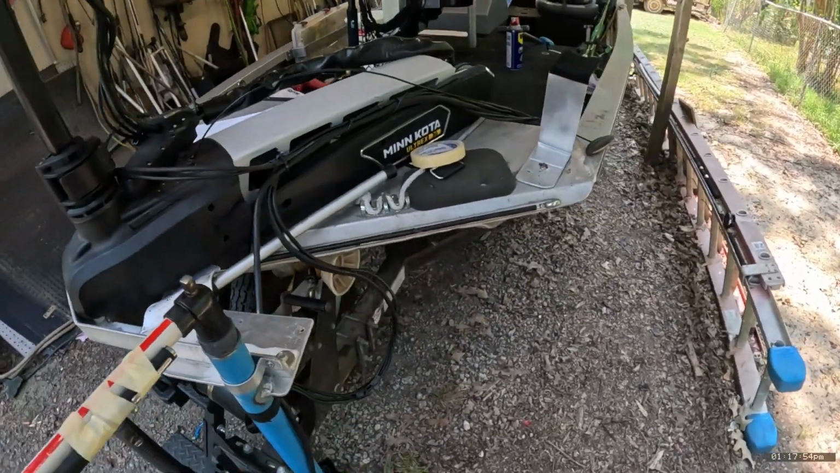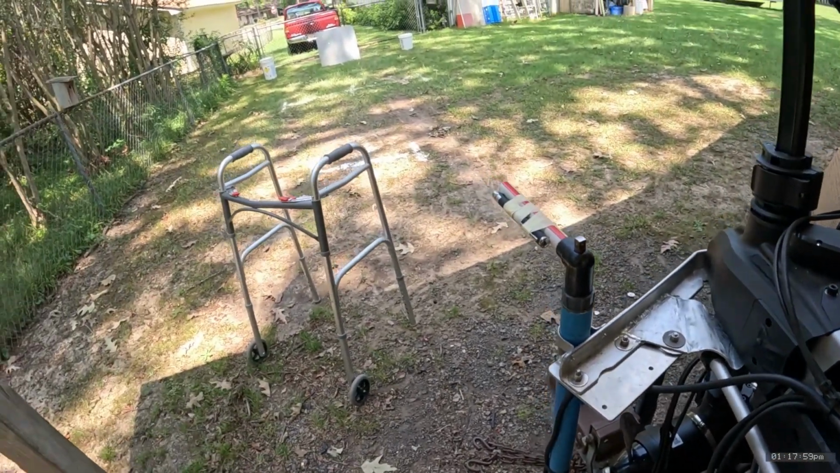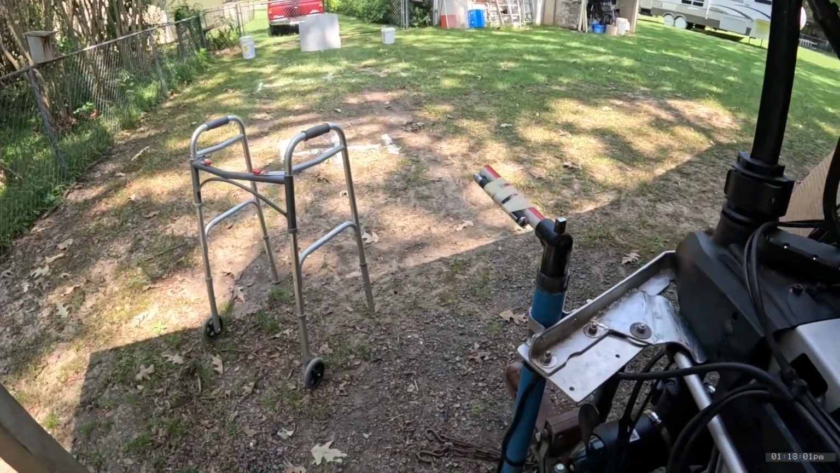You start making better casts and be more accurate with your equipment, you will definitely catch more fish, I promise you. It's that simple.